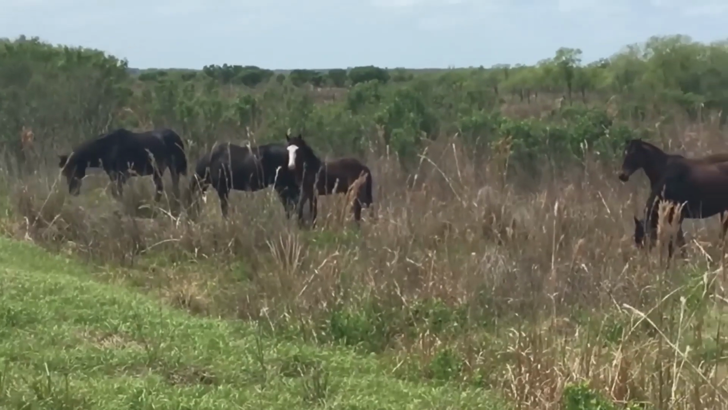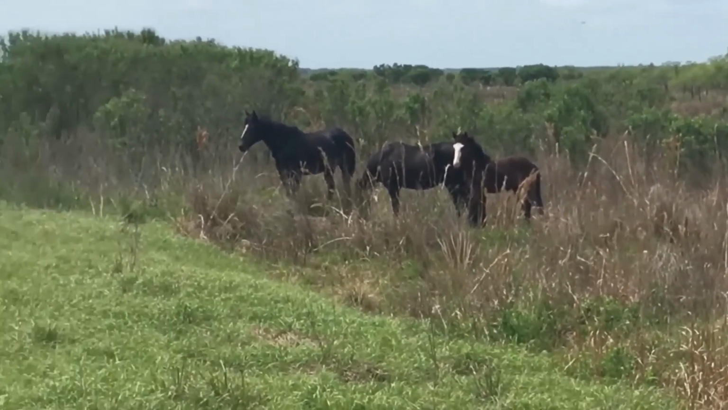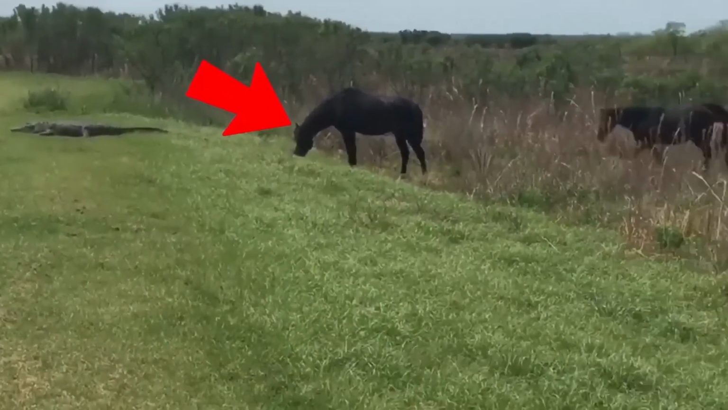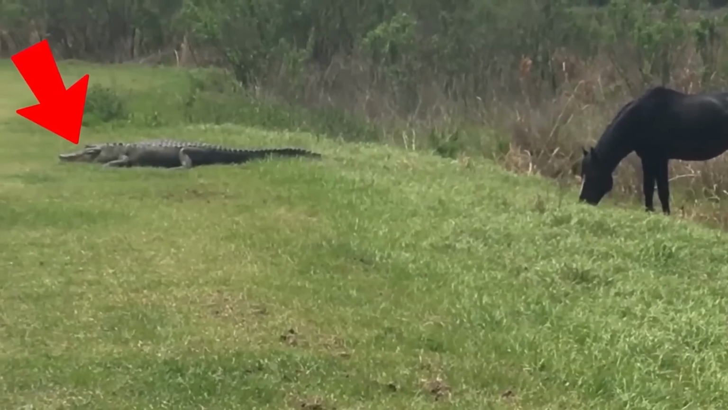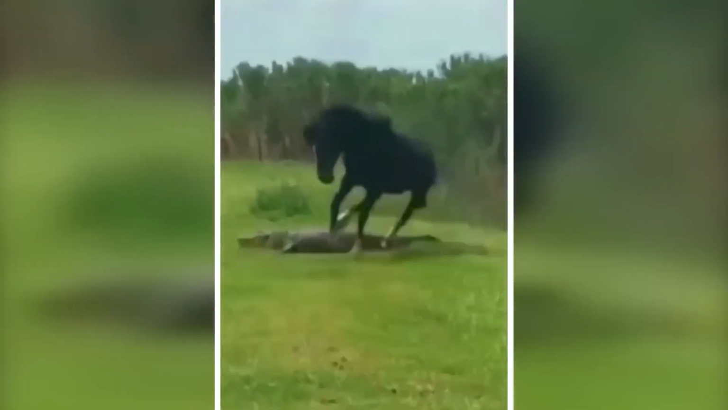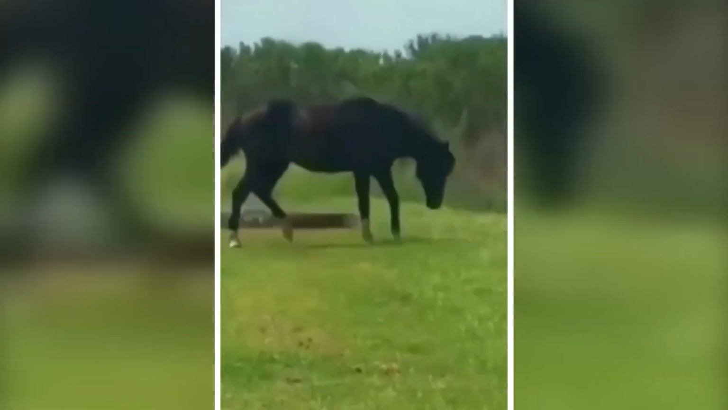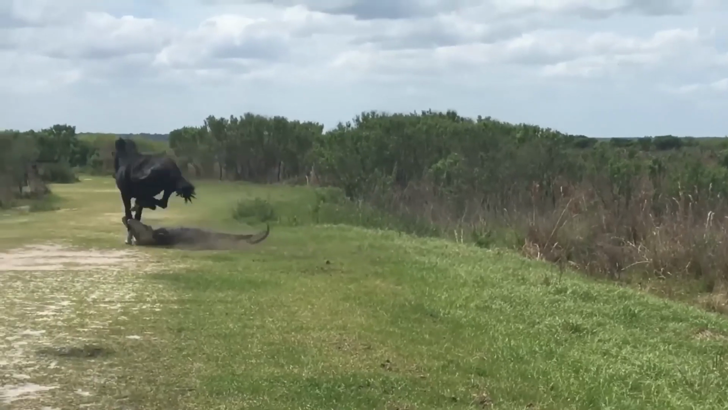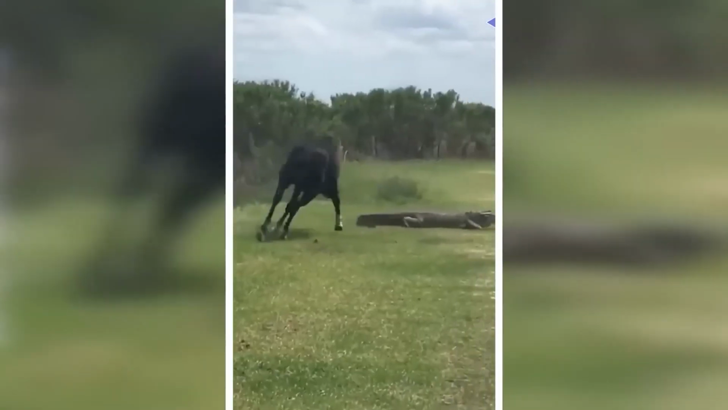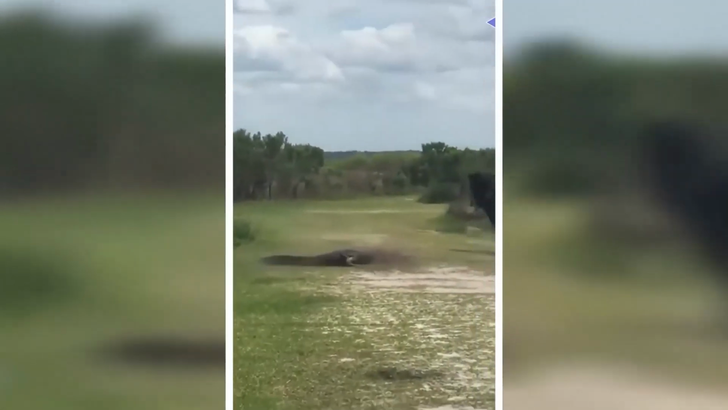We've brought another amazing adventure of wildlife for you. Just see this black horse grazing peacefully. But this peace is short-lived. Can you see the alligator behind him? The horse attacks the alligator after eye contact for a few seconds. We can hear the sound of horseshoes clashing with scaly skin. It is another battle of survival and strength.